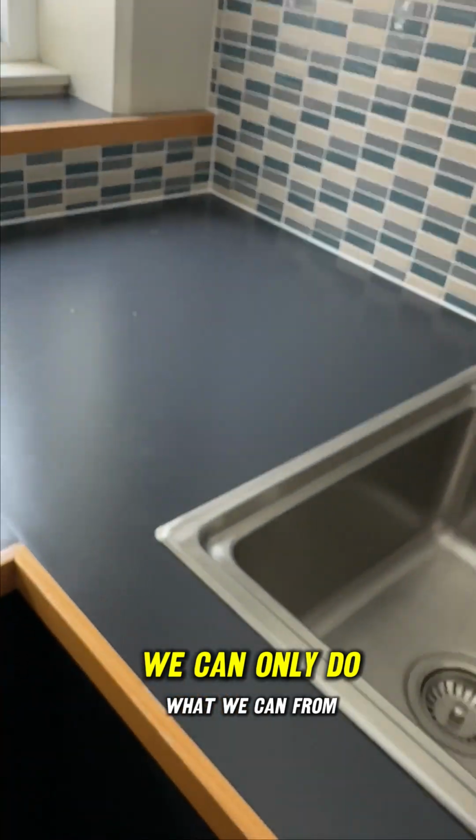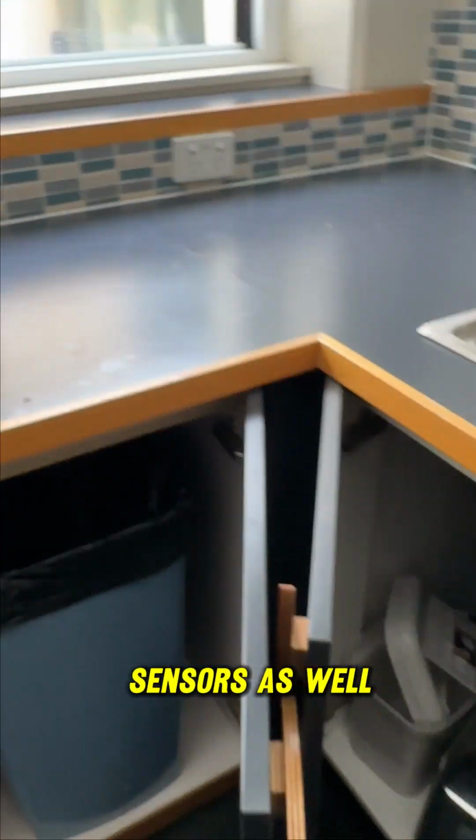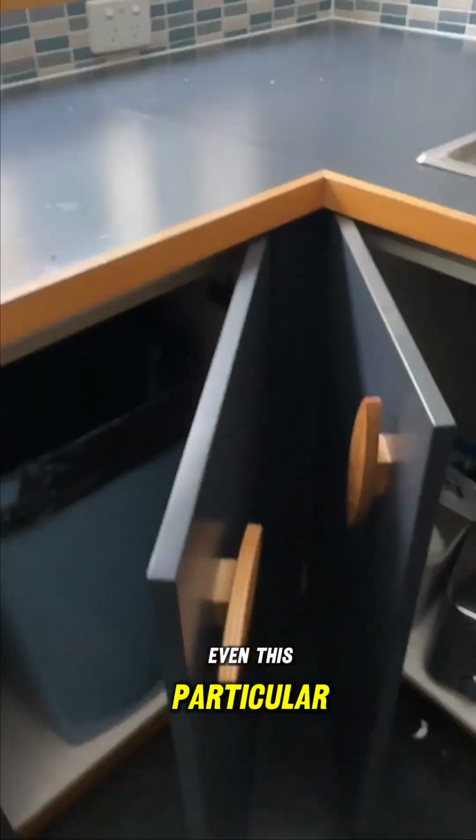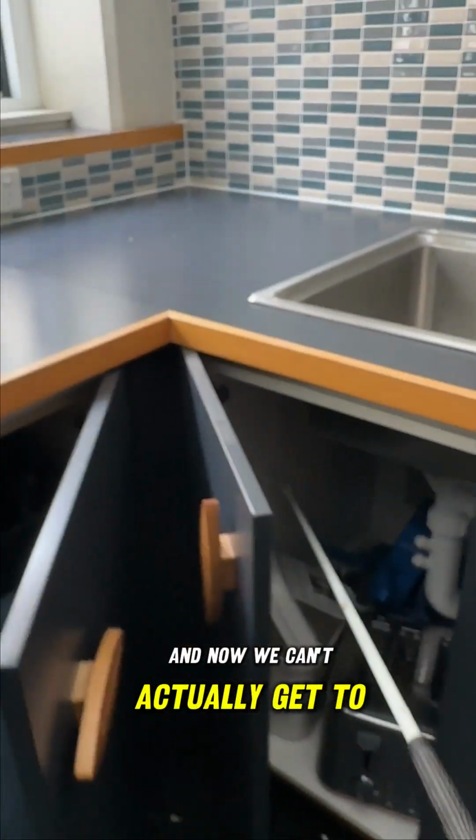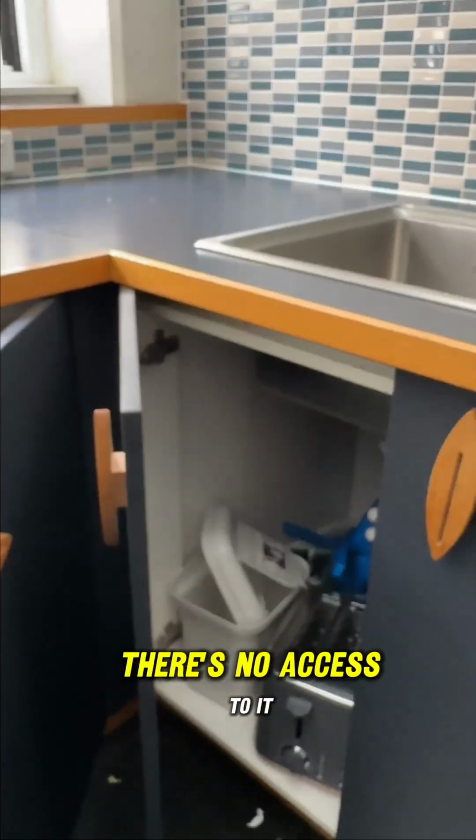We can only do what we can from the inside, so looking in the cupboards, using a thermal camera, and we'll have to use some movement sensors as well. Even this particular cupboard is really tricky. And now we can't actually get to the back corner at all. There's no access to it.